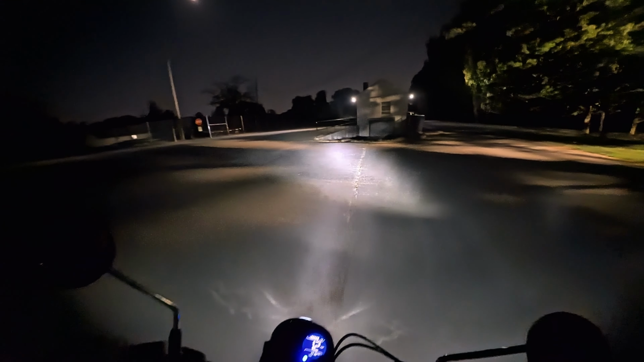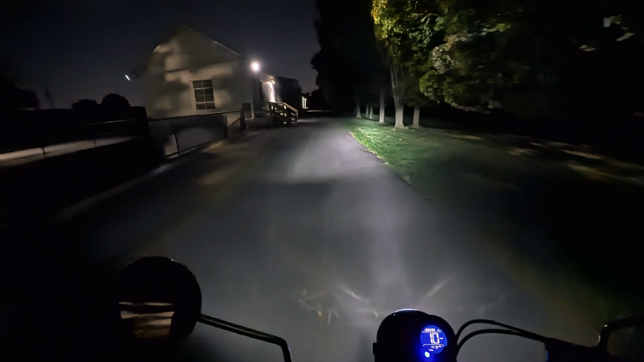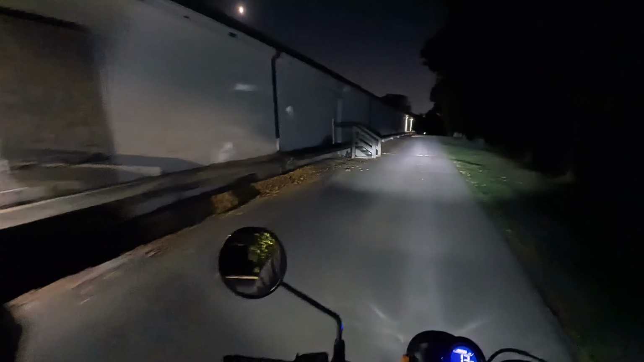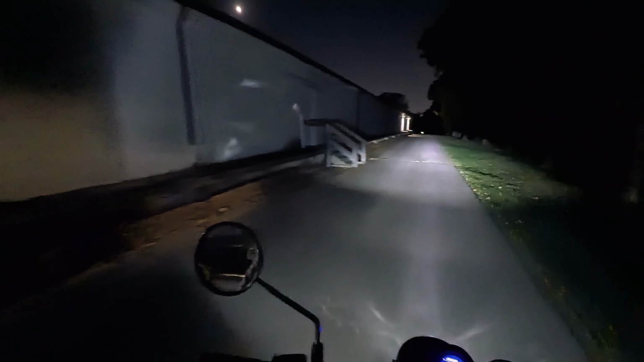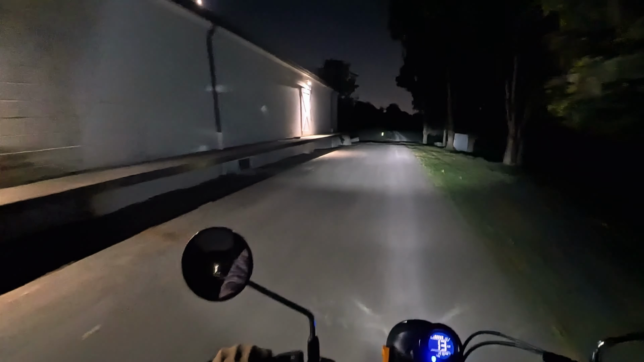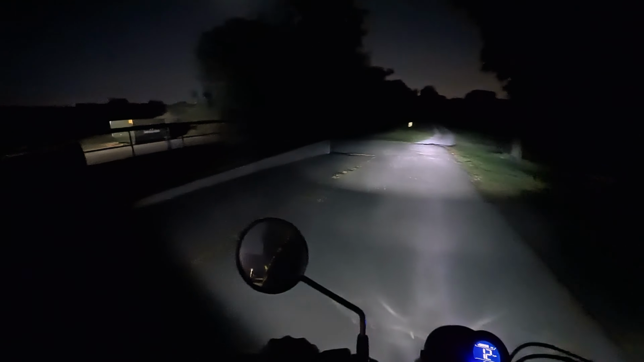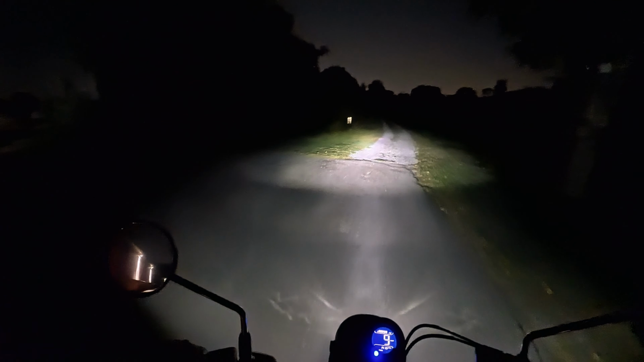And then this is one of the buildings that I think was originally used when this was Lakeland Asylum, or the old location of Central State Hospital. It's one of the old buildings that they still use today. I don't know where all this stuff goes.